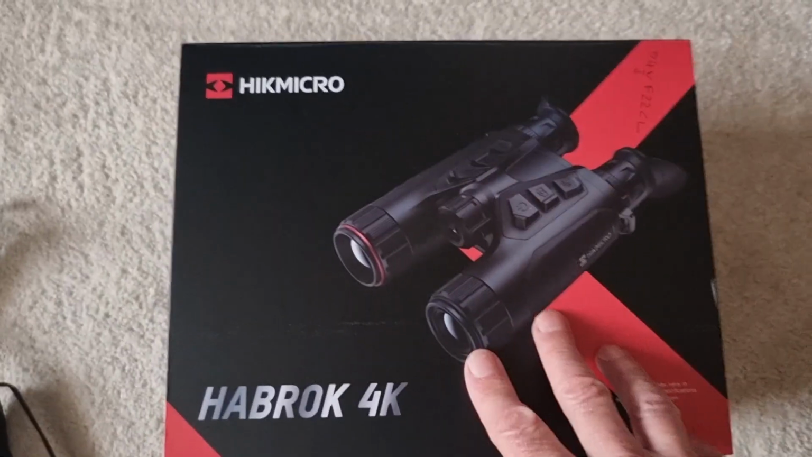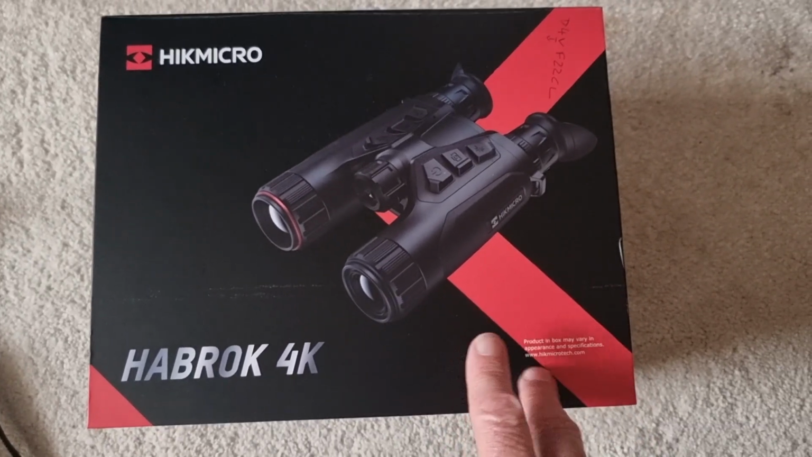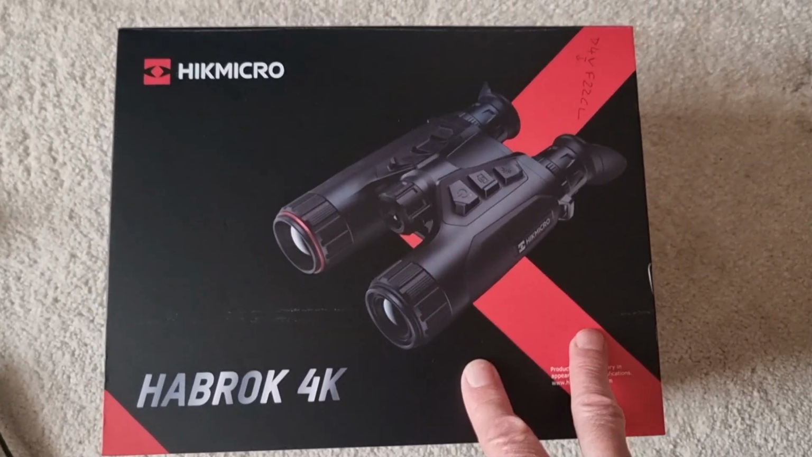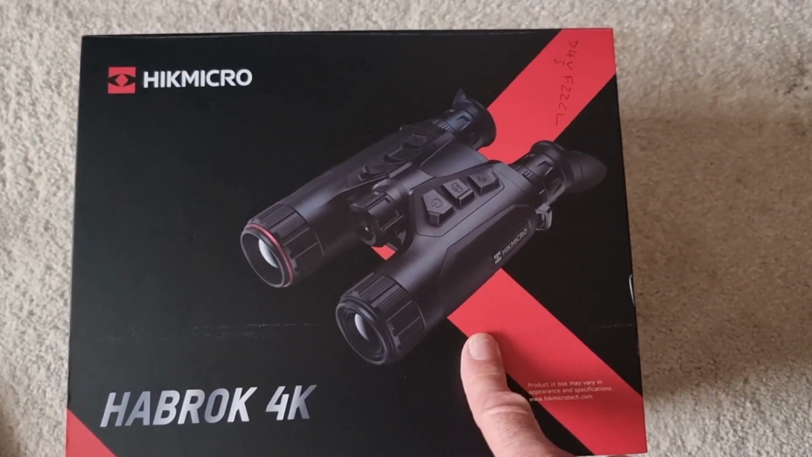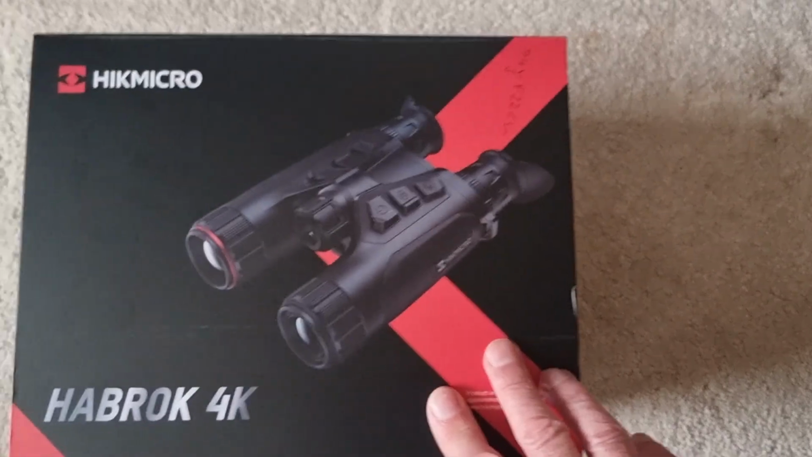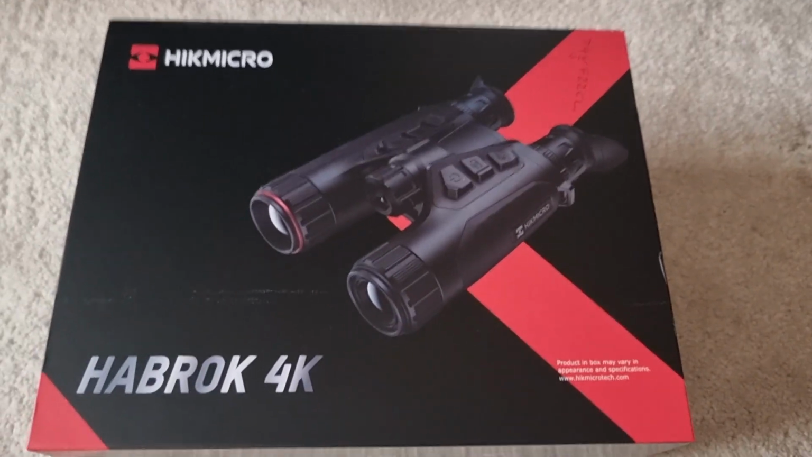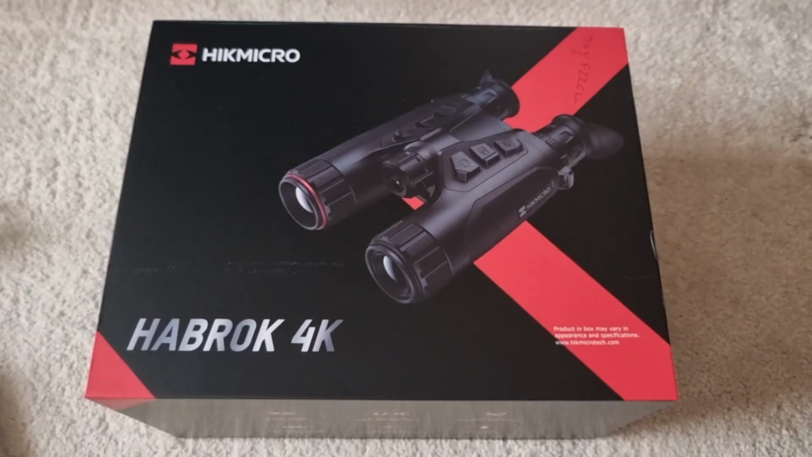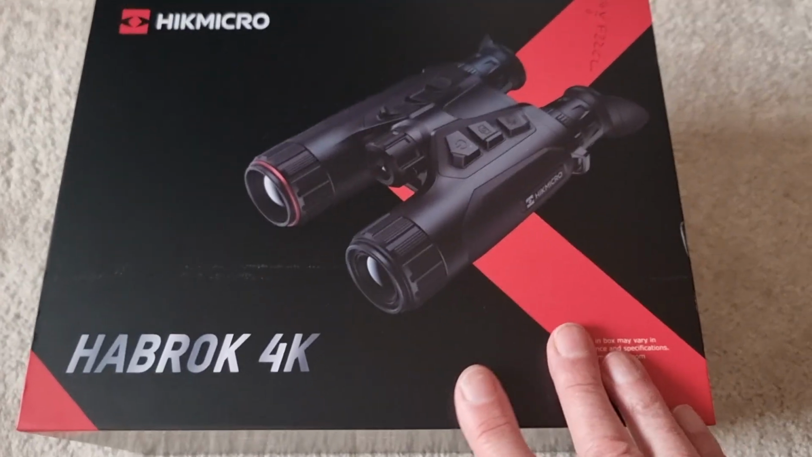So today I'm going to have a look at these. I've just got these. Well, I've had them a couple of days now. The Hikmicro Habrock multispectral binoculars, digital binoculars. So I'm going to look at these more from an air gunner's perspective, because there's lots of reviews of these already online.